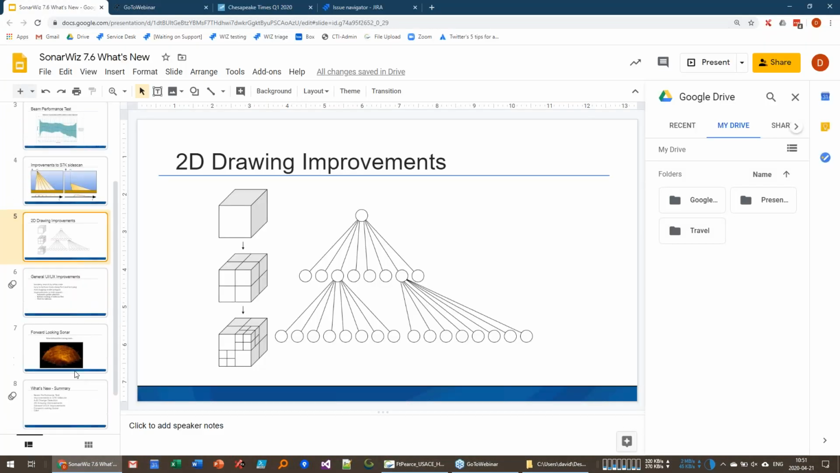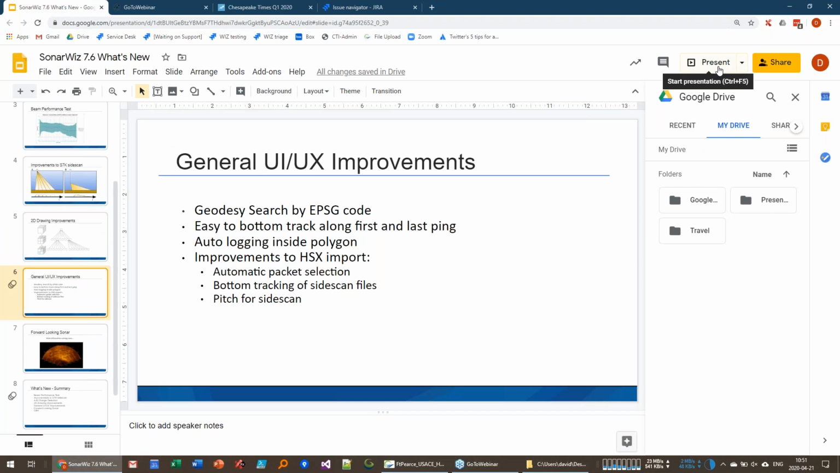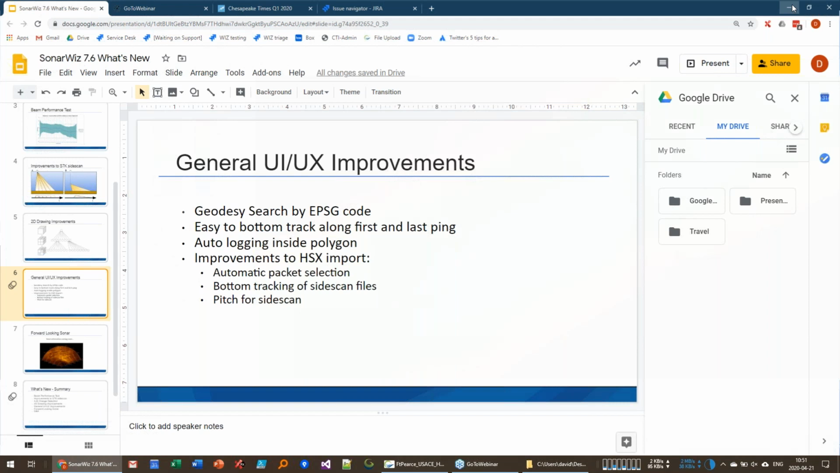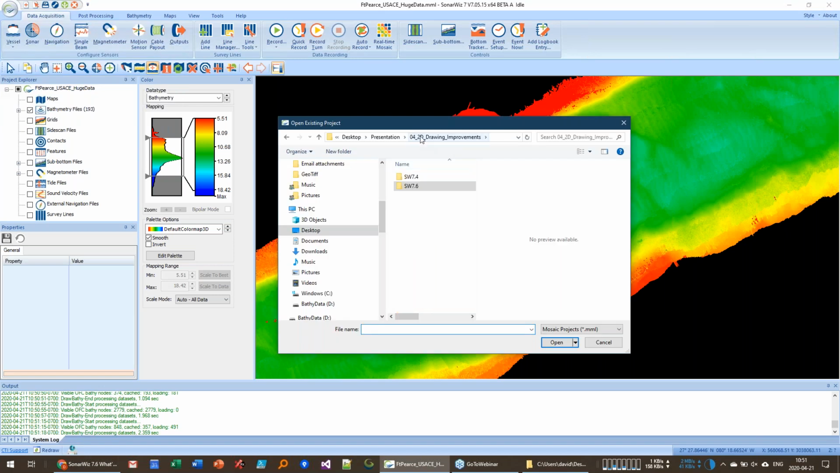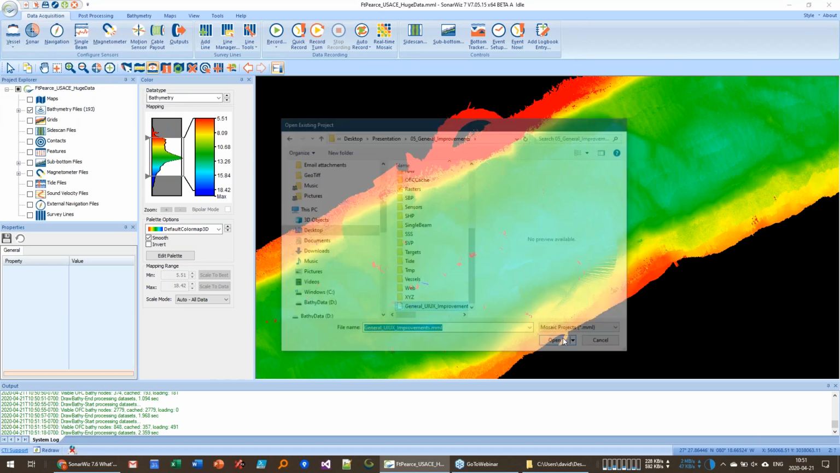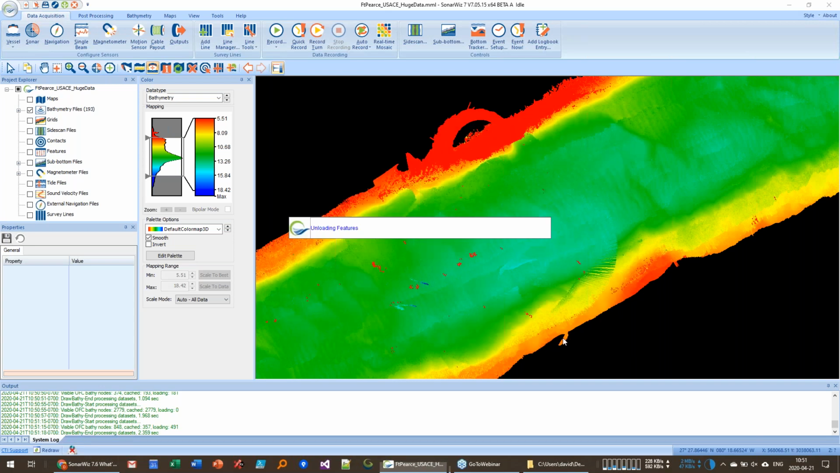The final thing is a couple of user interface improvements, smaller things, but I think kind of exciting. I'm pretty happy about them. They're things that we've been asked about for a long time. So let me show you those. We'll go to general improvement stuff. I've got a little project here that will show you what these are.